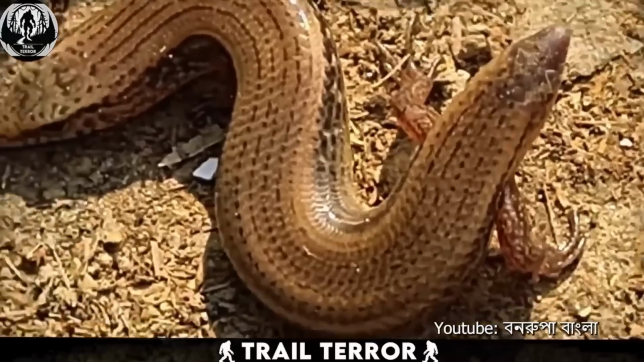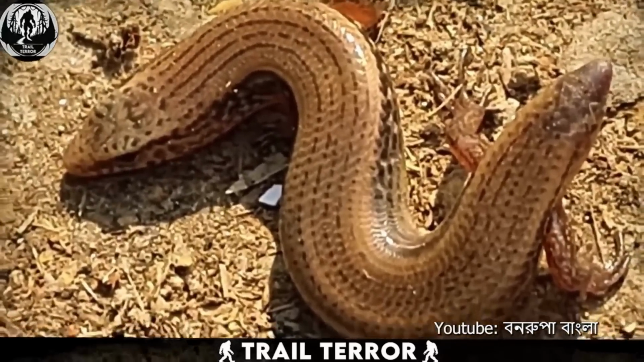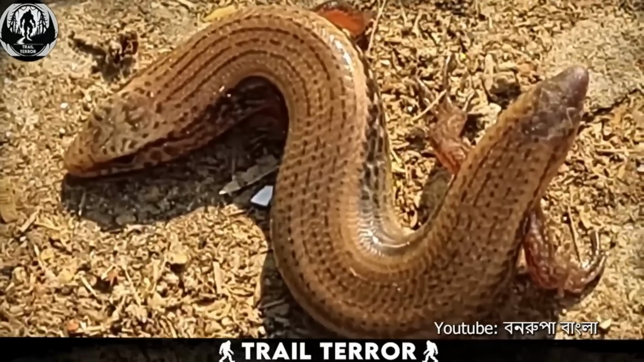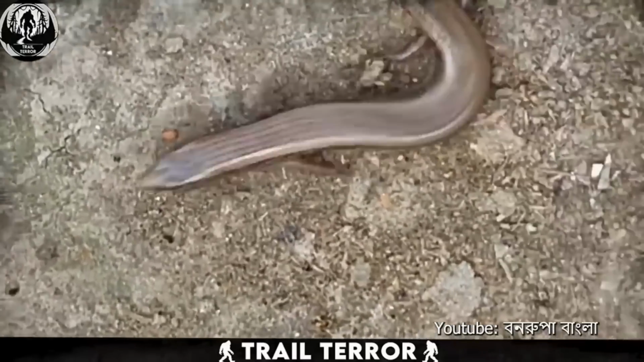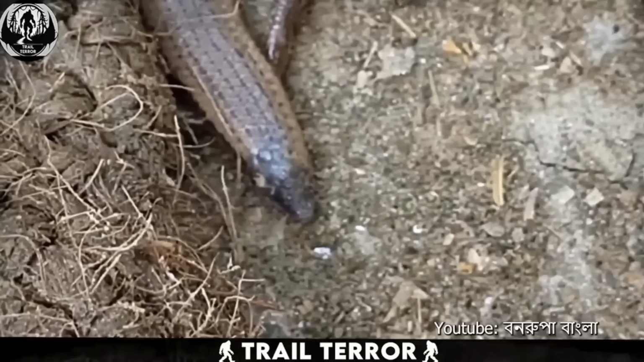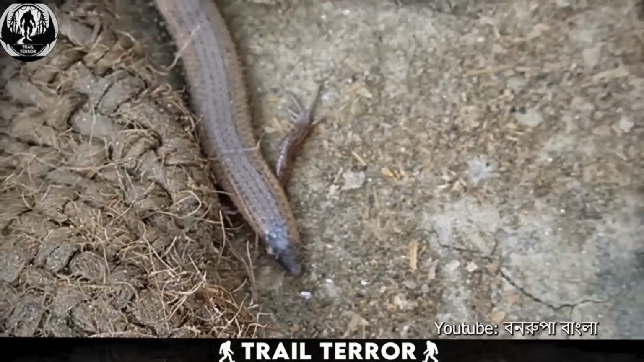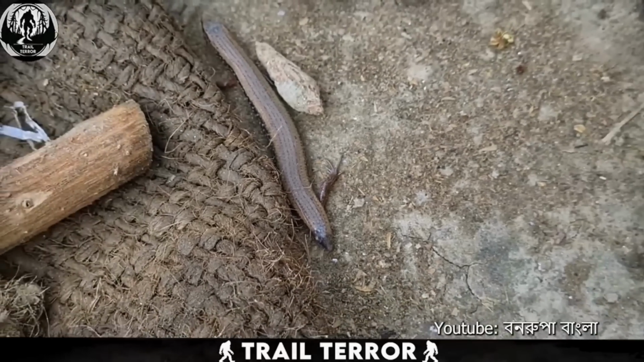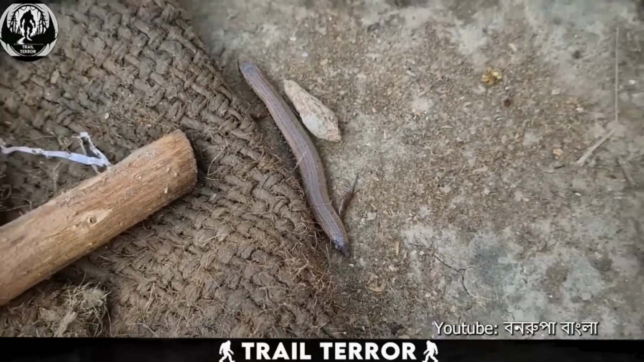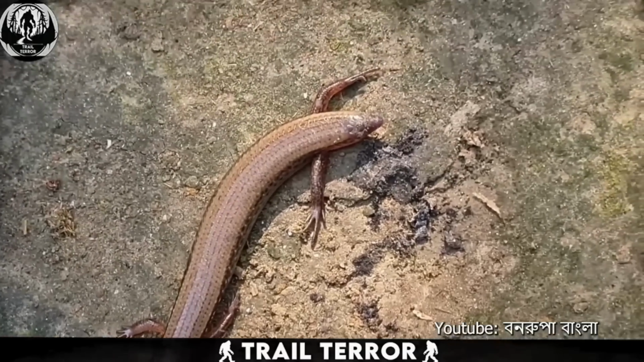According to the family who recorded the encounter, the creature primarily feeds on earthworms and measures between 4 to 5 inches in length. Remarkably, the two heads coordinate seamlessly, taking turns to control the body's movements. When one head takes the lead, the other follows suit, working in harmony to navigate its environment. Encountering such a rare and fascinating creature is truly a sight to behold, reminding us of the spectacular mutations a creature can have in our animal kingdom.